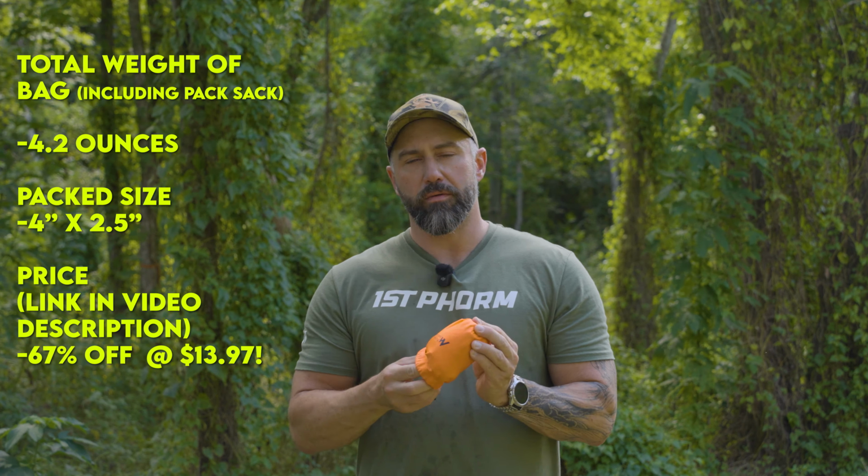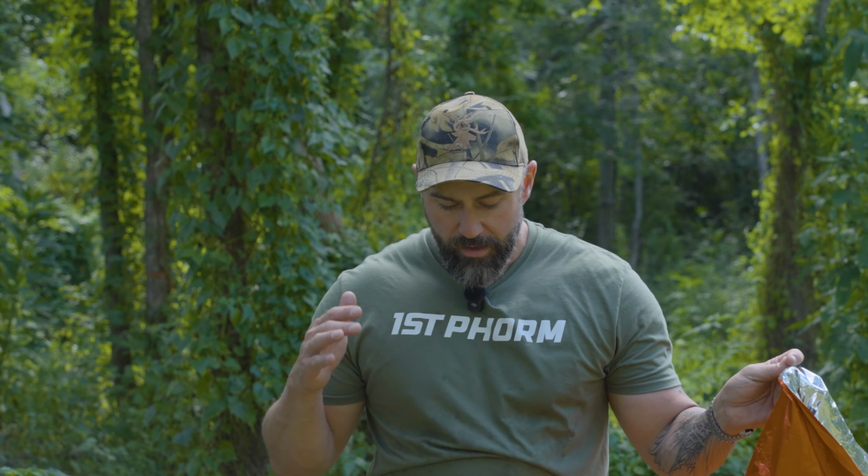So this thing is huge. Right now it's touching the ground and it's at least a foot over my head here. So, very tall sleeping bag. It is durably welded here. I can see these stitches and these seams and everything is nice and durable, so it's not going to come apart, especially just from sitting in the bag and whatnot. But what we're going to do is I'm actually going to test this with a FLIR camera.